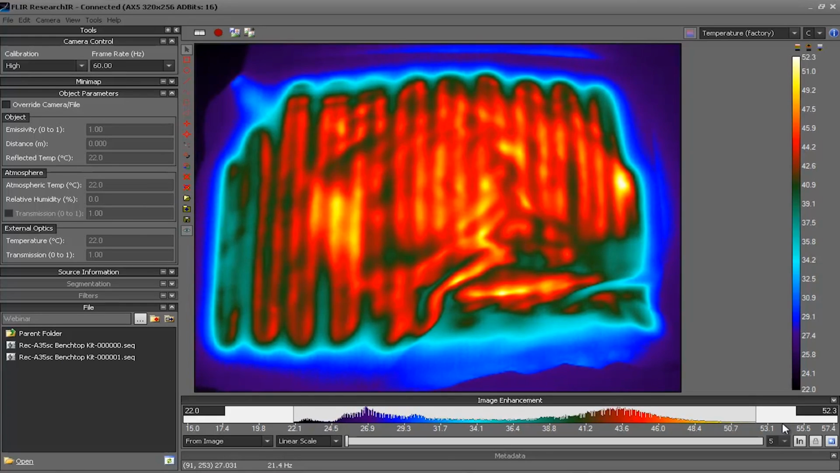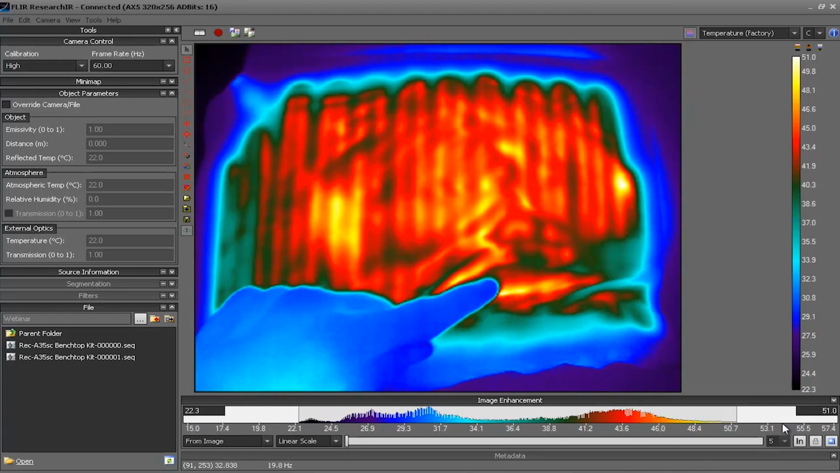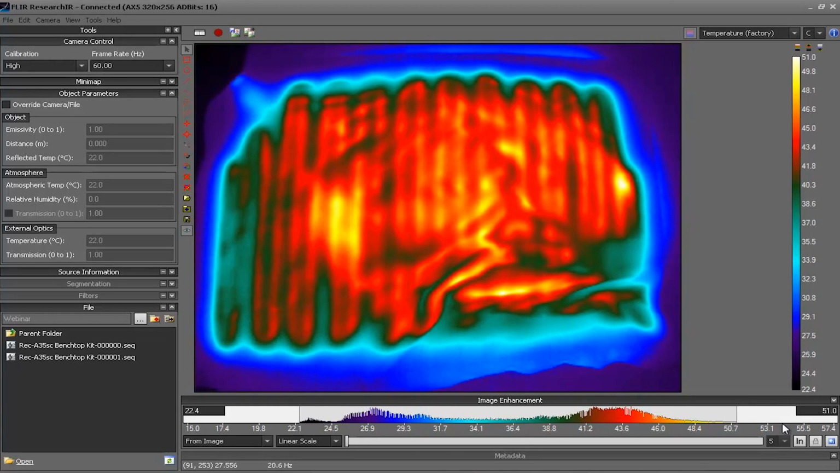So now let's dive into the software. I've already connected to the A35 SC camera and we're seeing the live imagery here. What's interesting is immediately I can already see some hot spots, but I can definitely see the heating elements. The pad is a little bit wrinkled, so we have some unusual areas of interest down here, but we'll focus all of our analysis on the flatter part up here on our device.